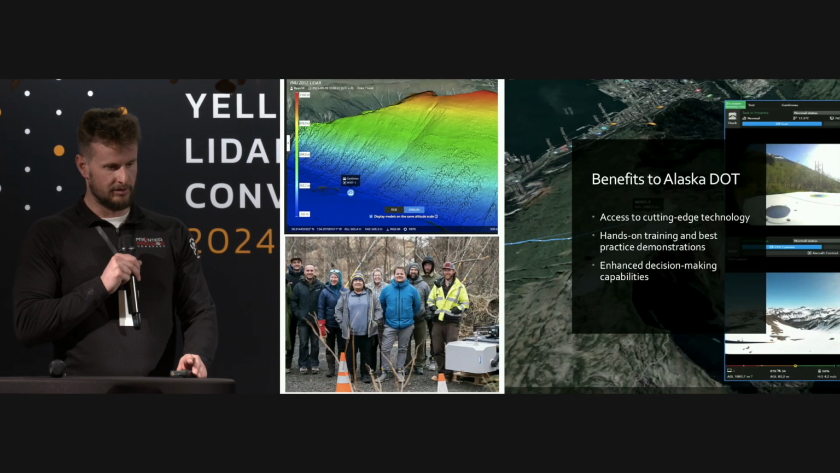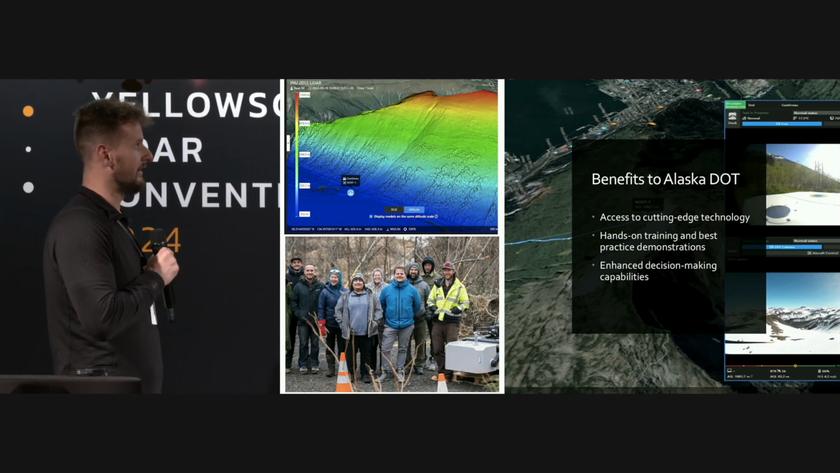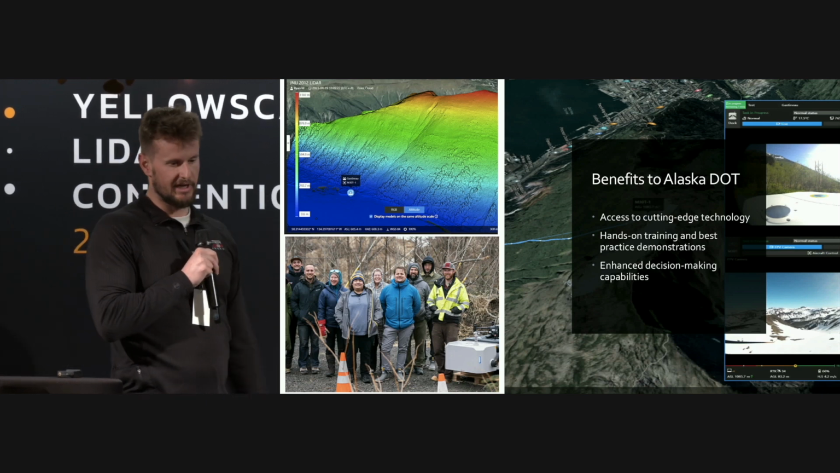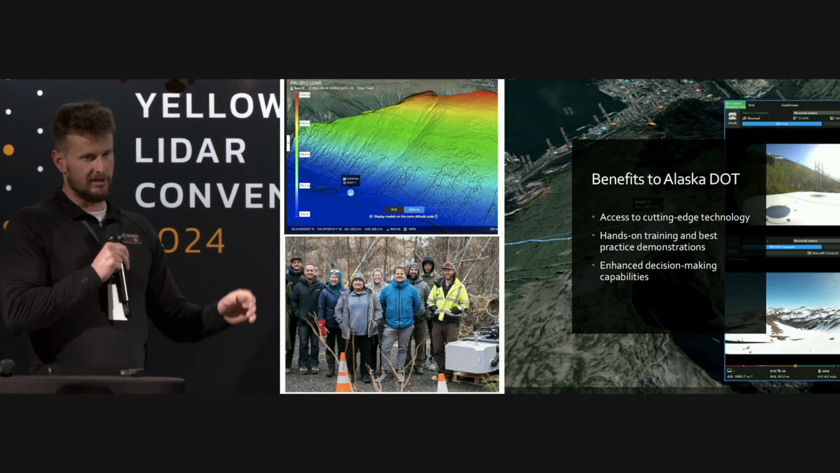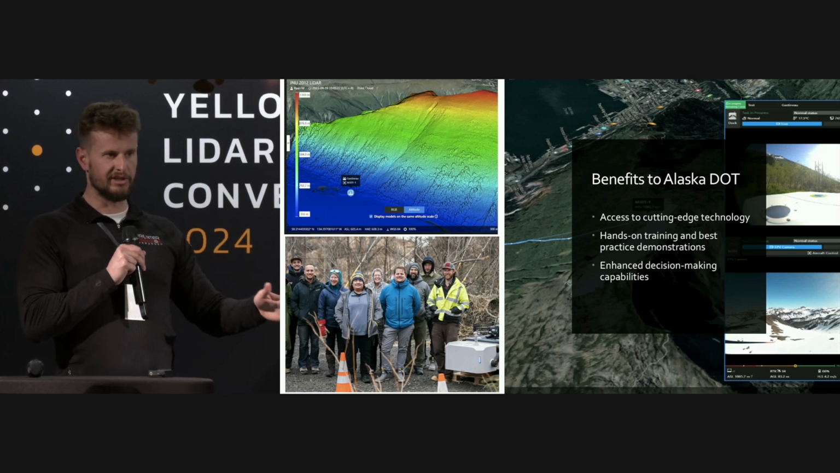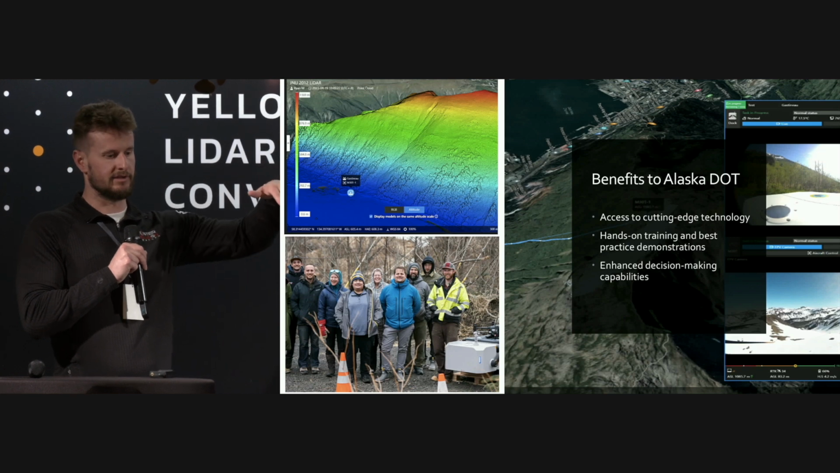Leading into some of the benefits, and before we jump into the YellowScan side of this, you can see some of the information that we get. We get these hill shades and digital elevation models, and they use that from springtime, so they have open ground conditions, to when the snow starts to pack on, and they can do snowpack analysis.